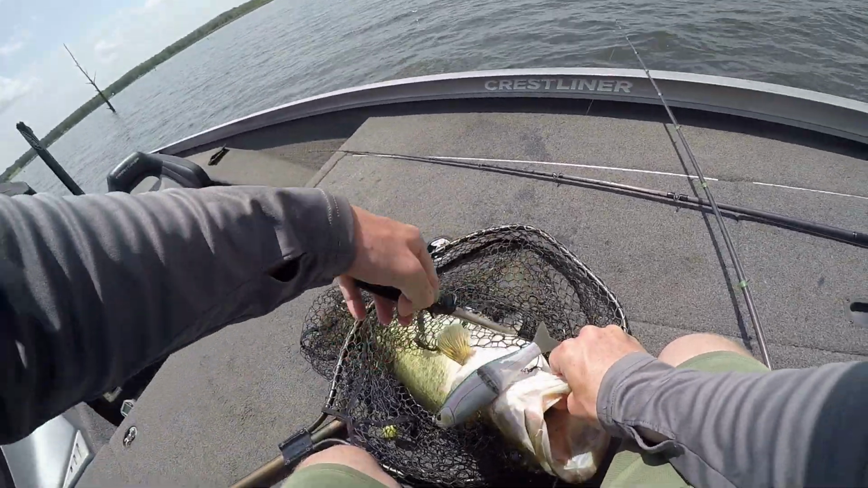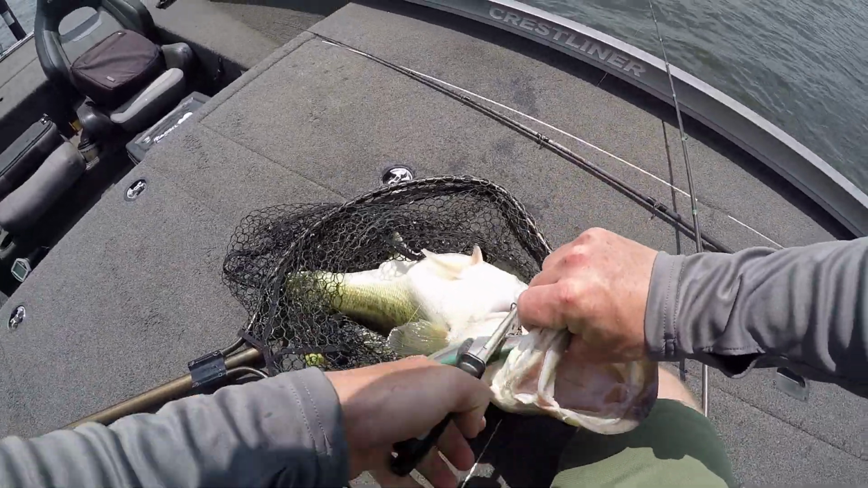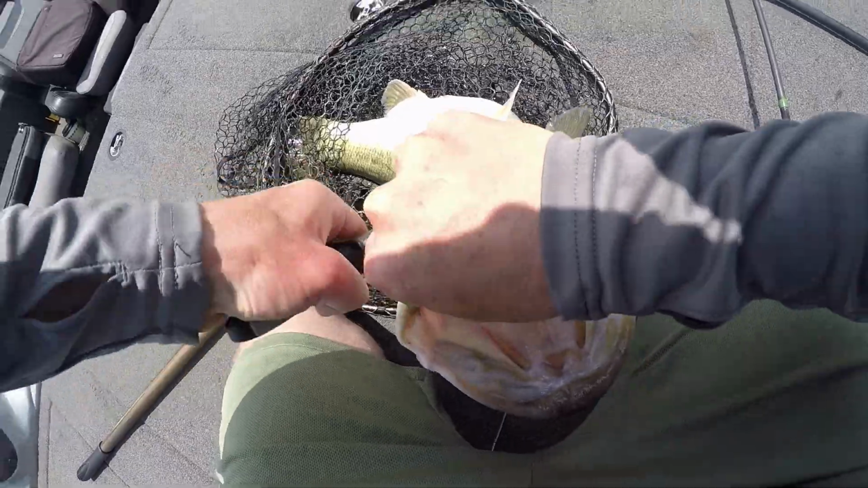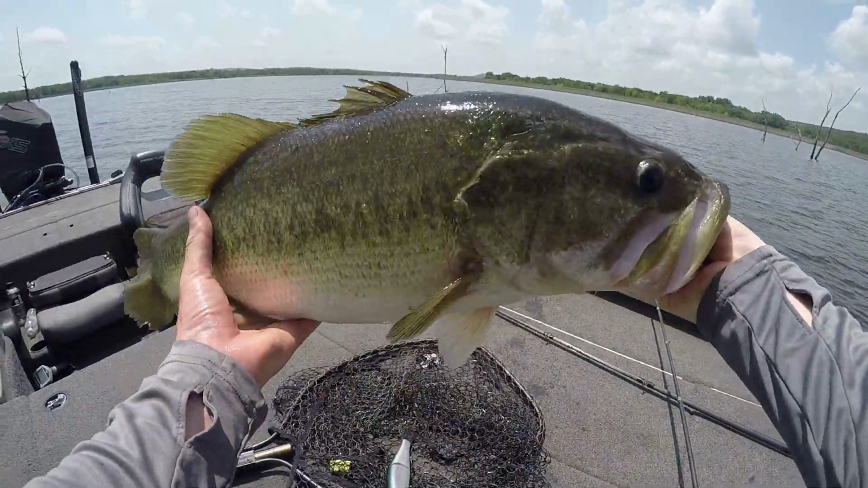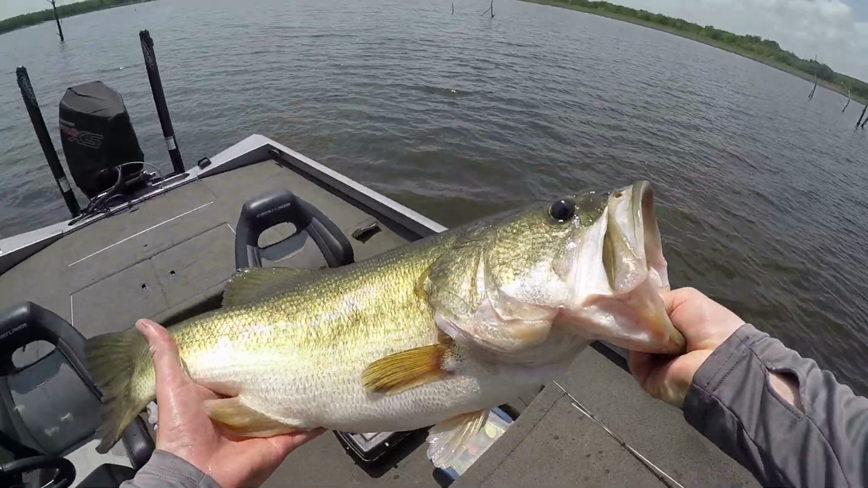I didn't even know if it was a bass. I just saw something down there. I kind of thought it was a stick. Then the stick came and chased my glide bait. Okay, yeah, that's a big one. We're gonna put that fish in the live well real quick and then we're gonna get a weight on it, get a video. I'm gonna get my boat settled. Oh, there's a giant.